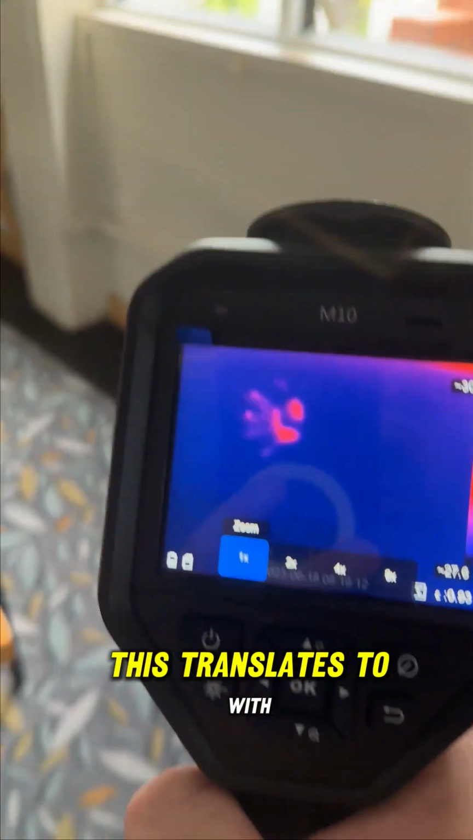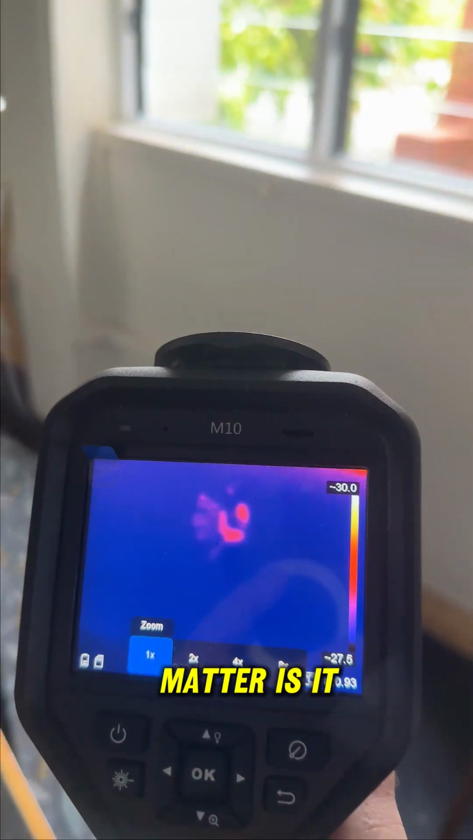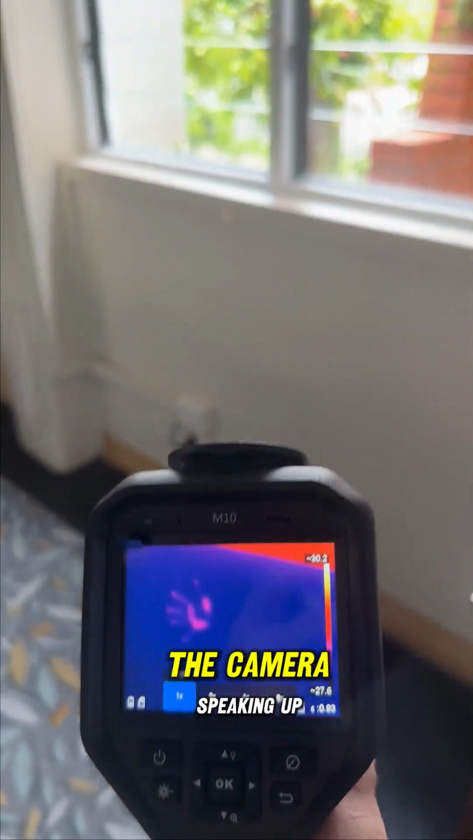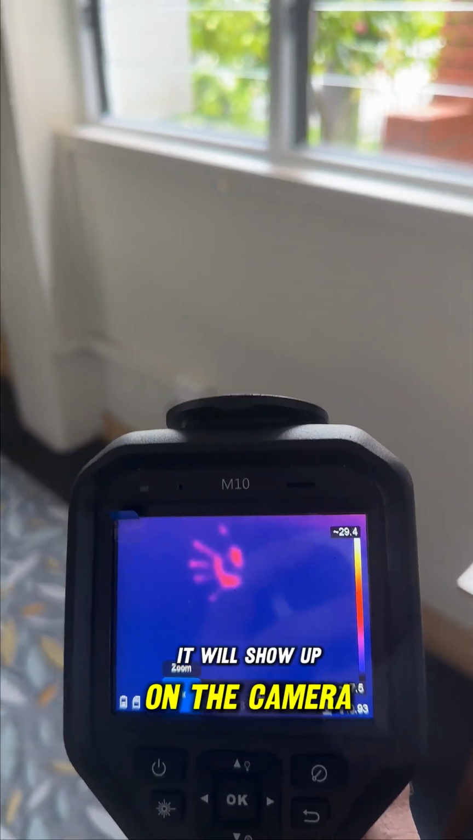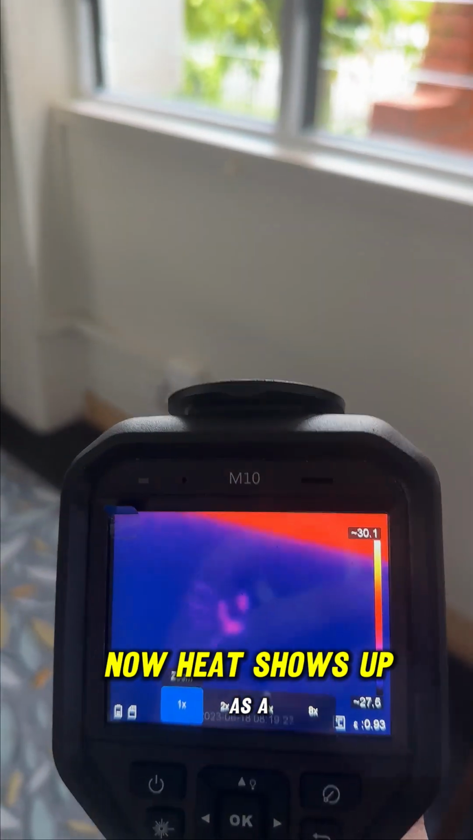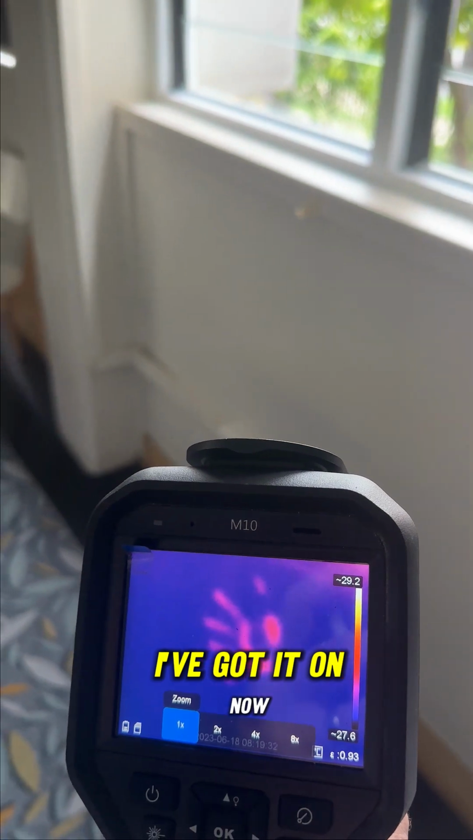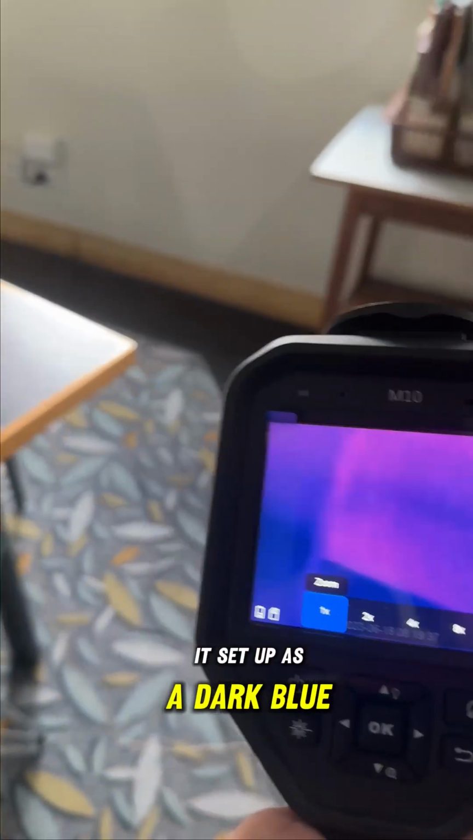What this translates to with termites, or anything for that matter, is that when the surface temperature is different to what the camera is picking up as a normality, it will show up on the camera. Now, heat shows up as an orangey sort of red in this setting I've got it on now. Moisture will show up as a dark blue.